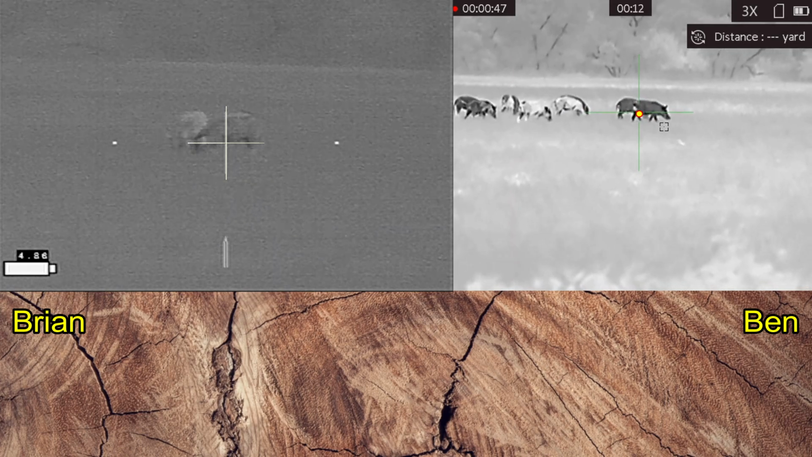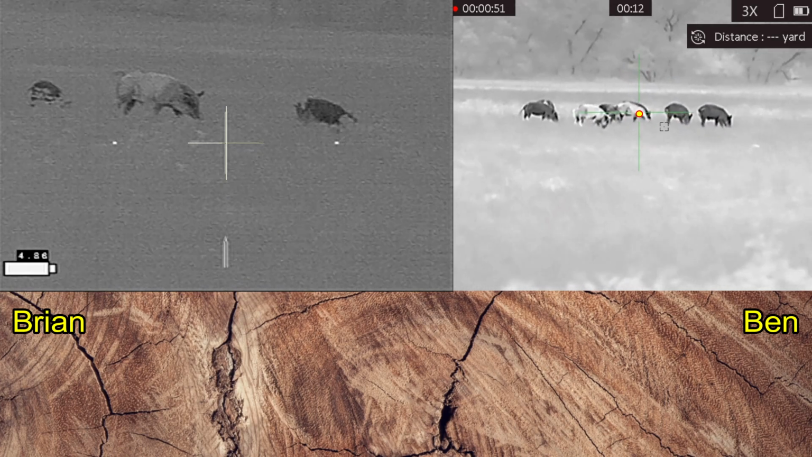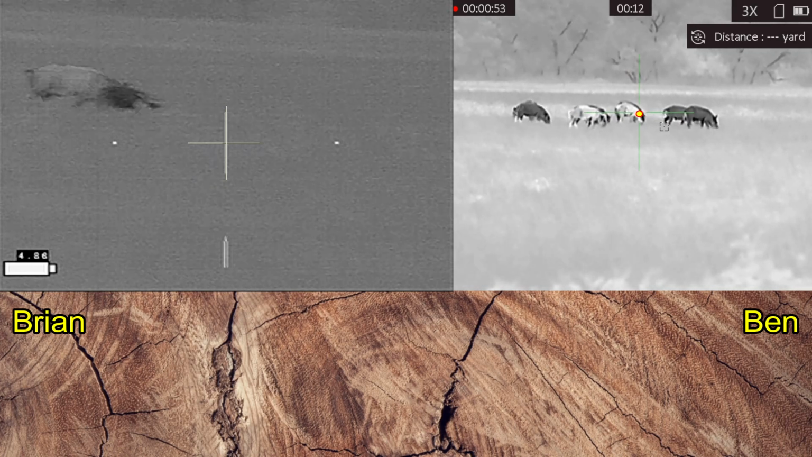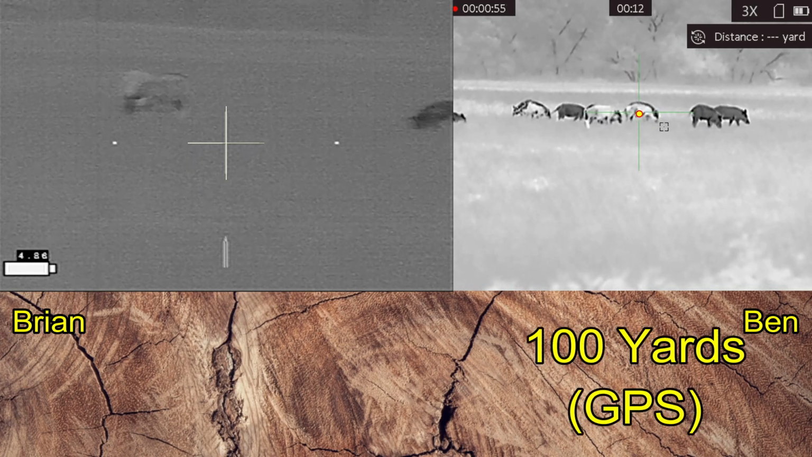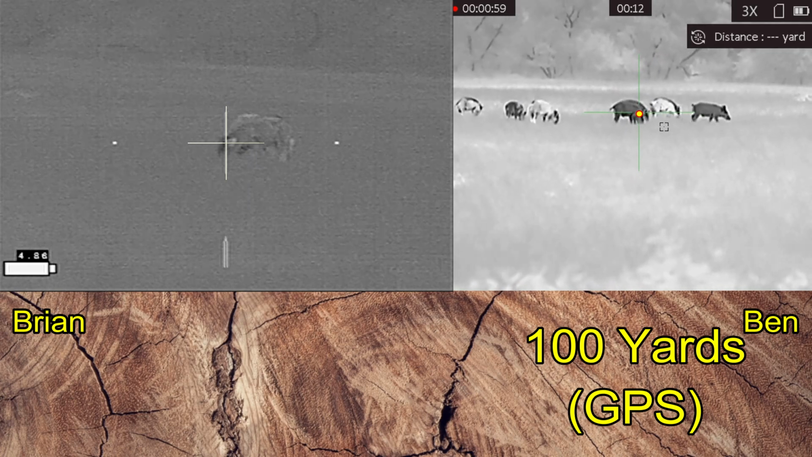At this point, the sounder kind of spreads out. Ben is on the right-hand side, lining up on hogs way off to the right. I'm on the left-hand side, lining up on hogs to the left. We're shooting at probably 30 to 40 degrees different directions. 3, 2, 1.